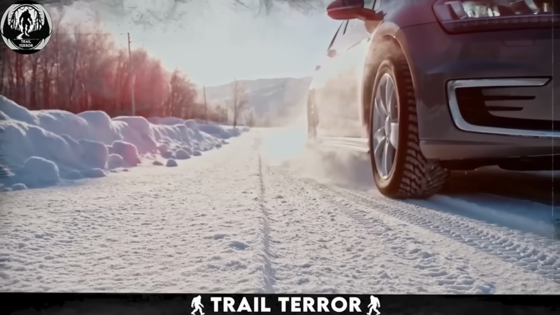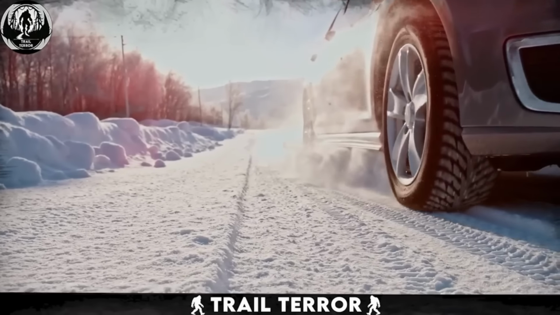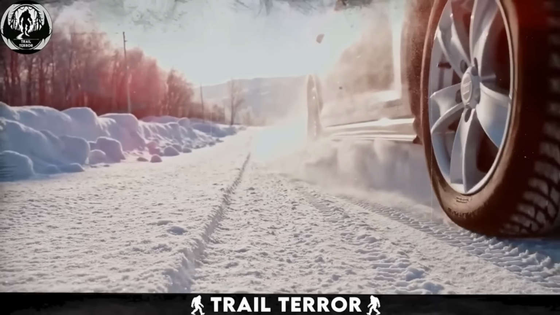Picture this. You're inside a car, parked by a snowy forest when you spot something totally bizarre. The camera captures a scene through the window. A big, tall figure covered in black fur, darting from tree to tree. It's blurry, but unmistakably out of place in the silent, snow-covered woods.